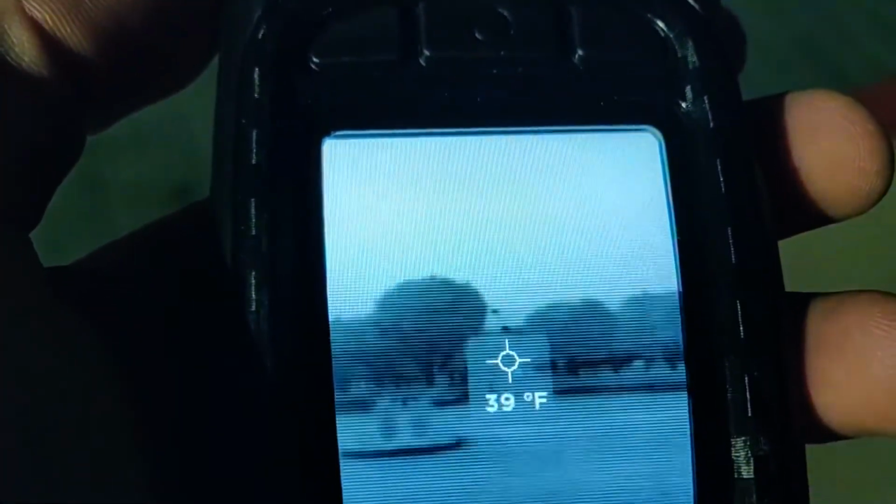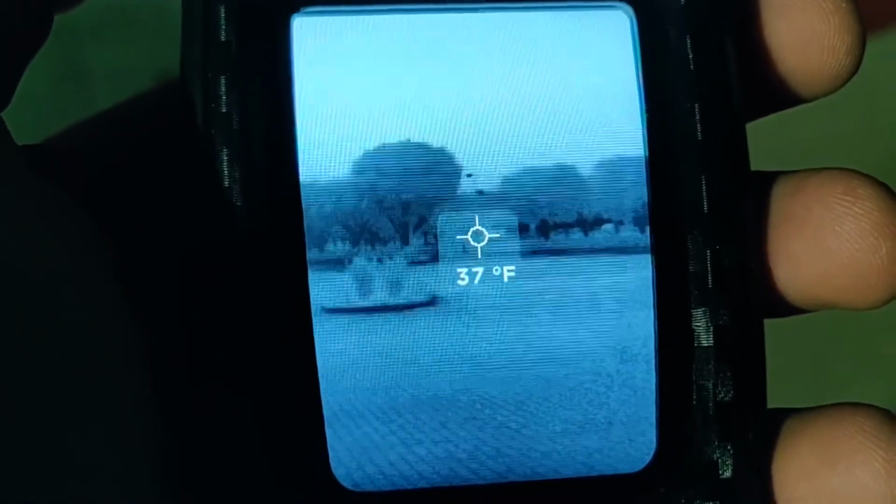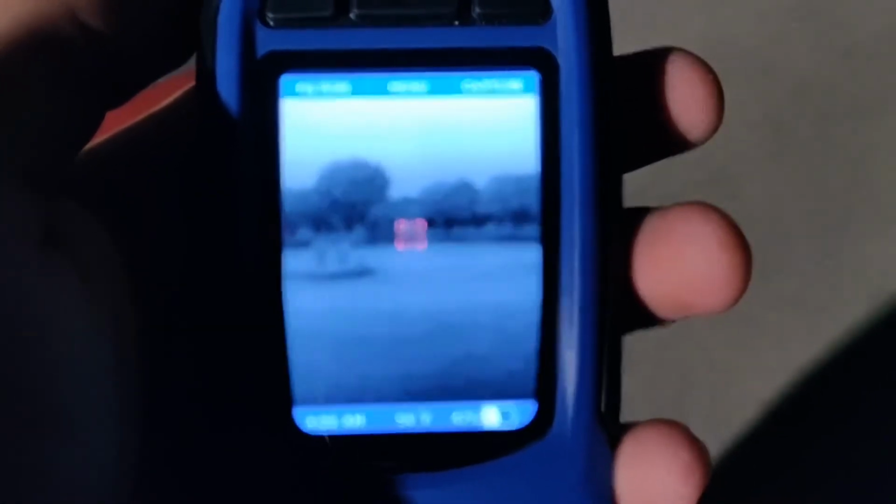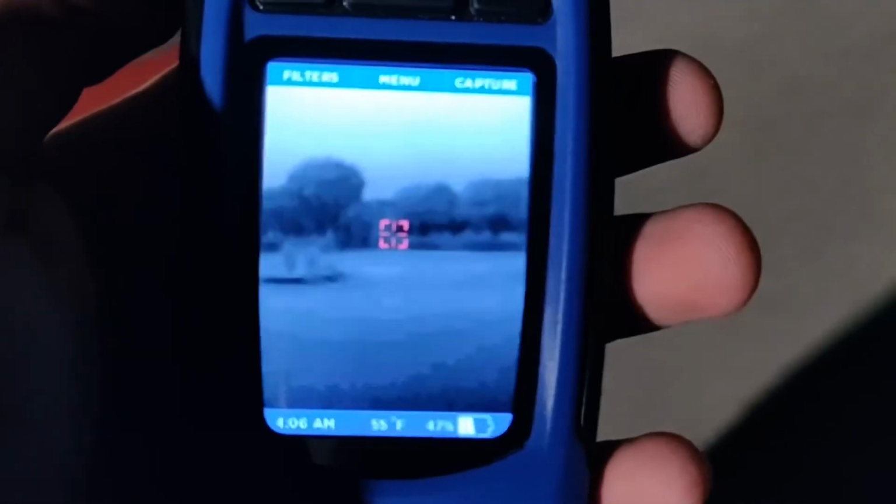Looking here at the light post in the center of the frame, when focusing in on it on the Pro version, it's quite easily seen here in black in the center, where black is the hotter temperature in this filter. Moving on to the regular Seek Thermal version, it's almost unidentifiable. The image is much more blurry, much more noisy, and this is only at roughly 400 feet.